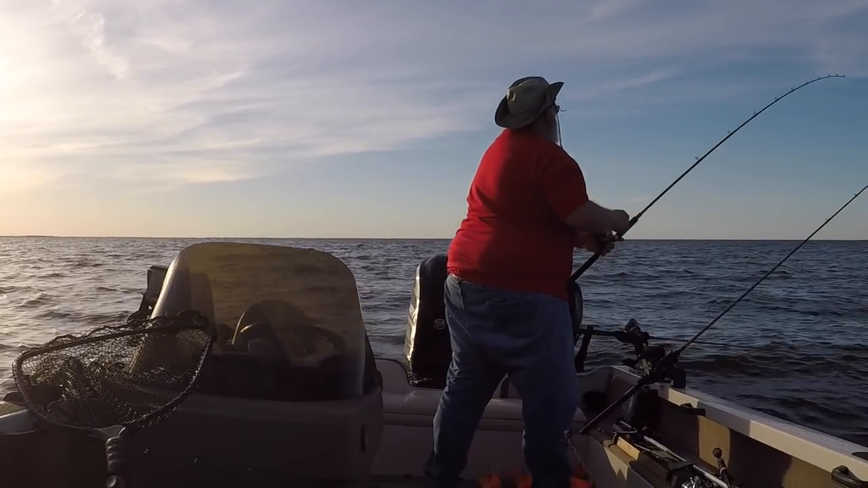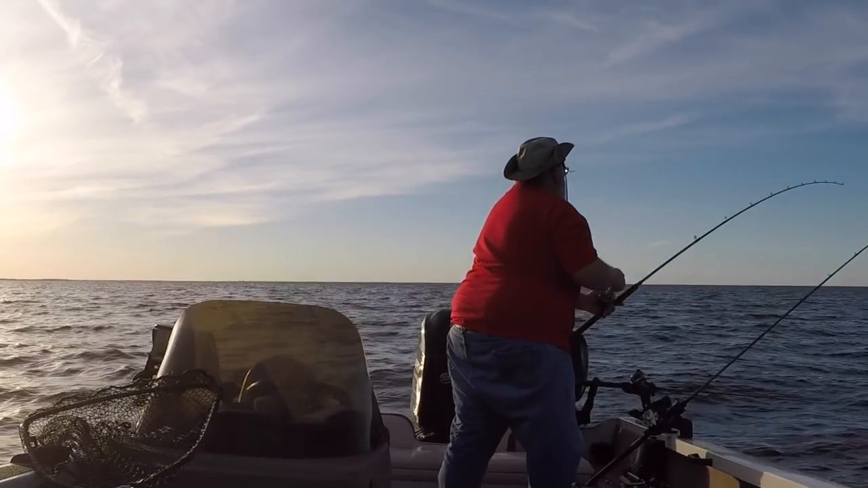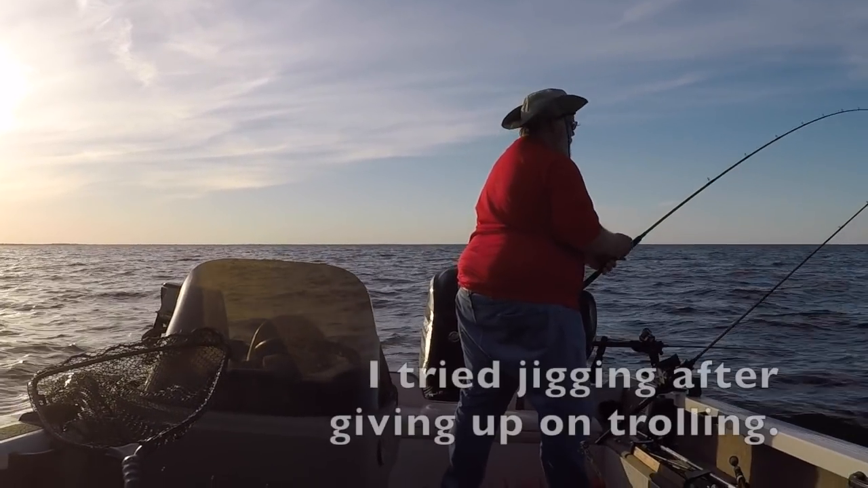It's a little deeper than I normally jig, and I am not really sure of the tactic to use. I've heard of snap jigging before, and I've done a little bit on the river, but haven't really done it on the lake. And that's really what I tried here.